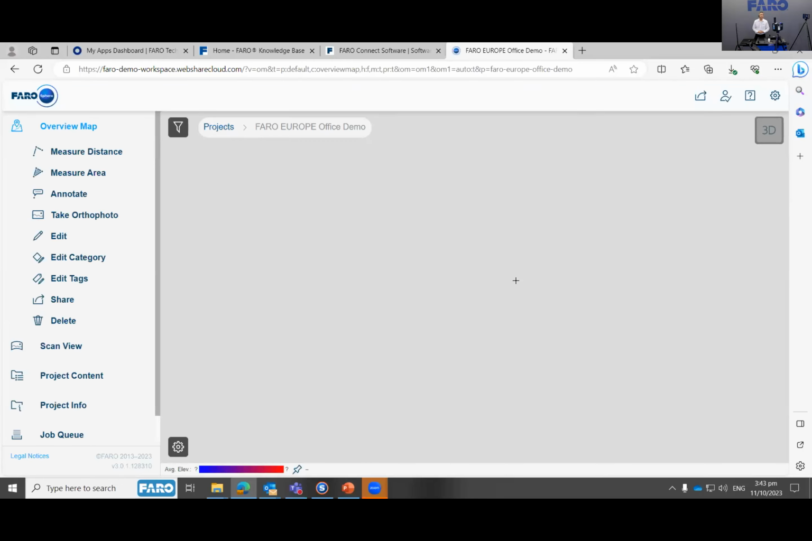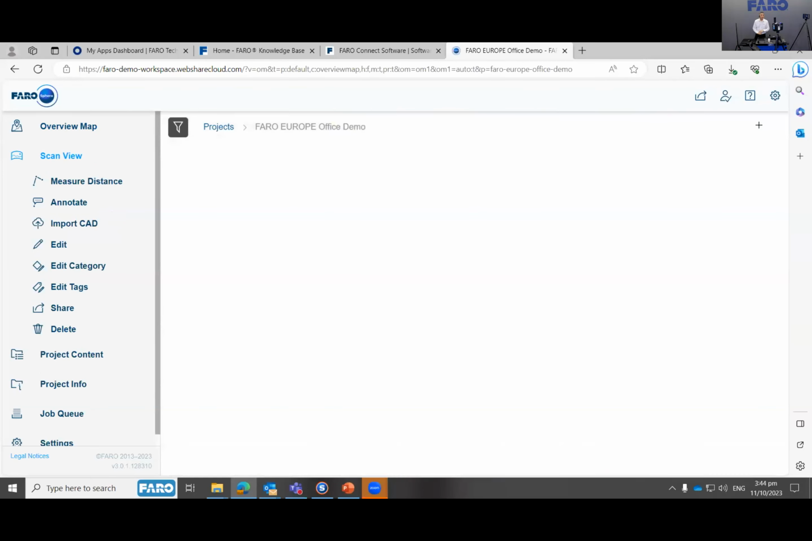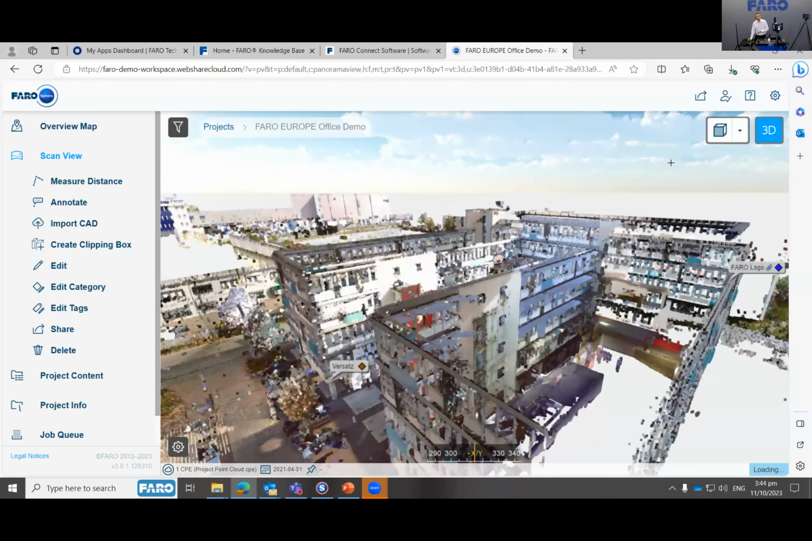Here you will see this is actually the office that we have in Faro Europe. You can see that there was a loaded Google view map of the area. You can see there were a lot of scans here as well. And I can even go to the 3D view to see the whole scan. Like you can see here, the facade of the building is being loaded.